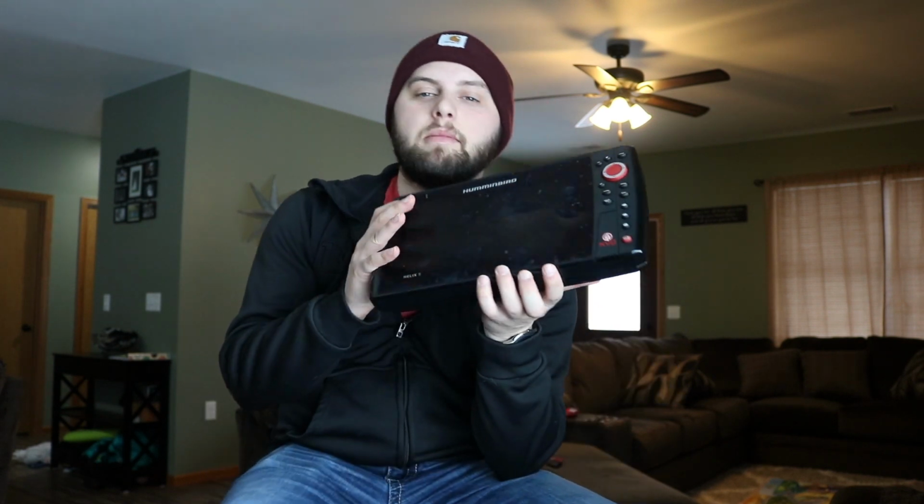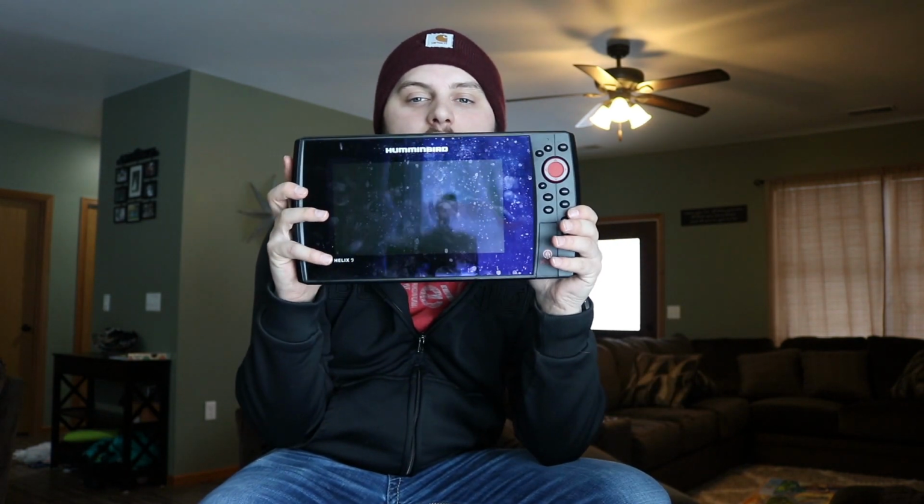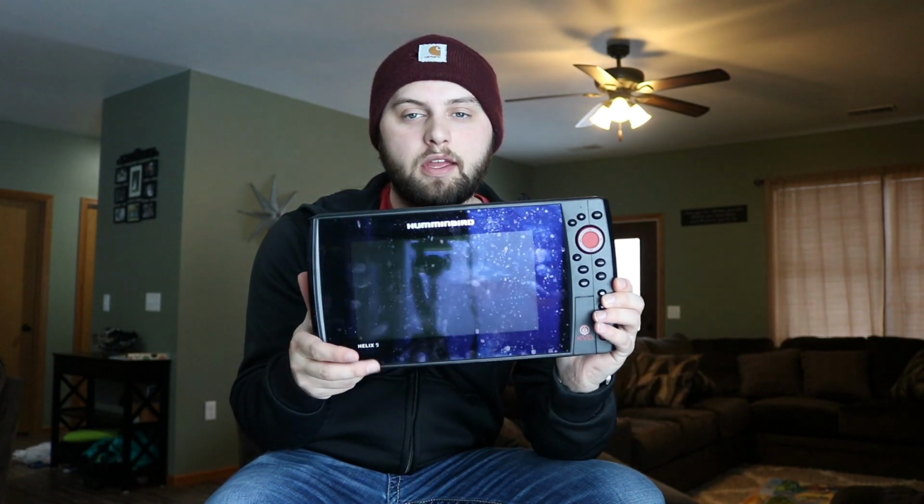I'd like to get into a con about the product, and my one concern is, it may not be a big deal to other people, but to me it is. If you get a Helix 10, the Helix 10 is the exact same size as the Helix 9. It's just the screen is a little bigger, okay?